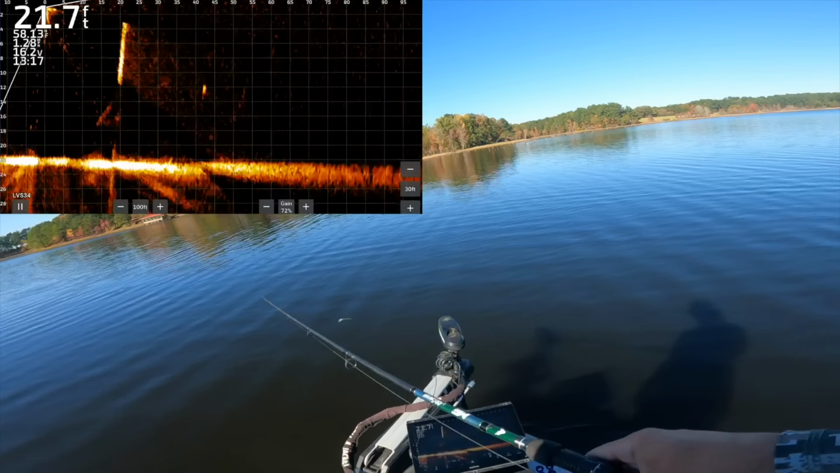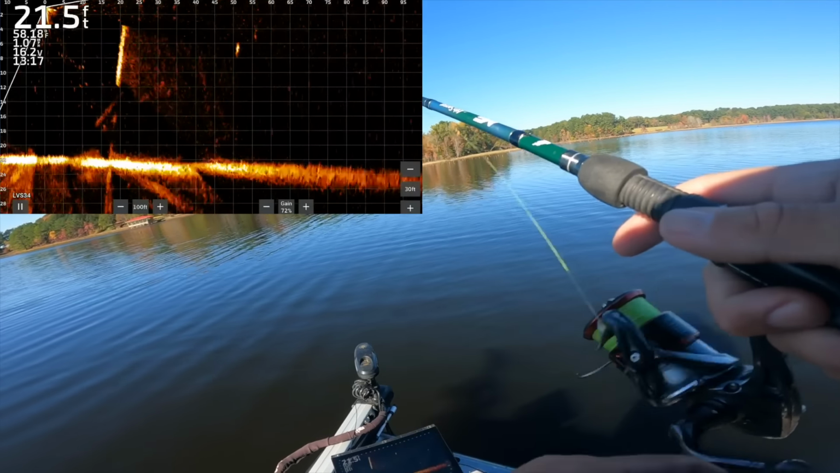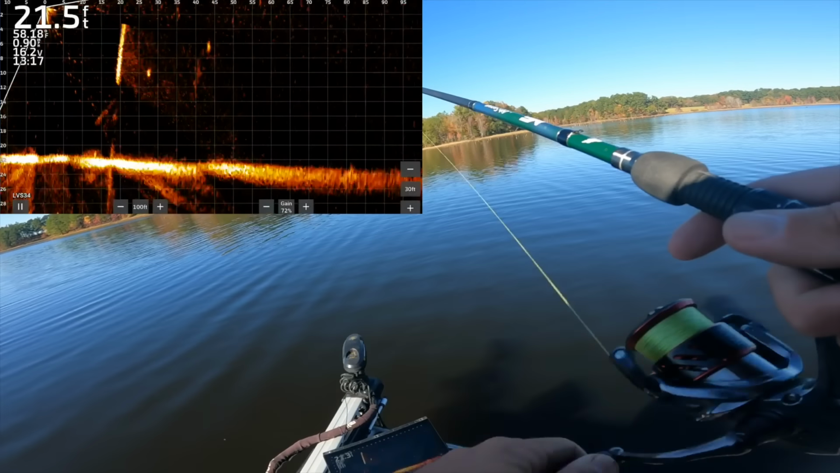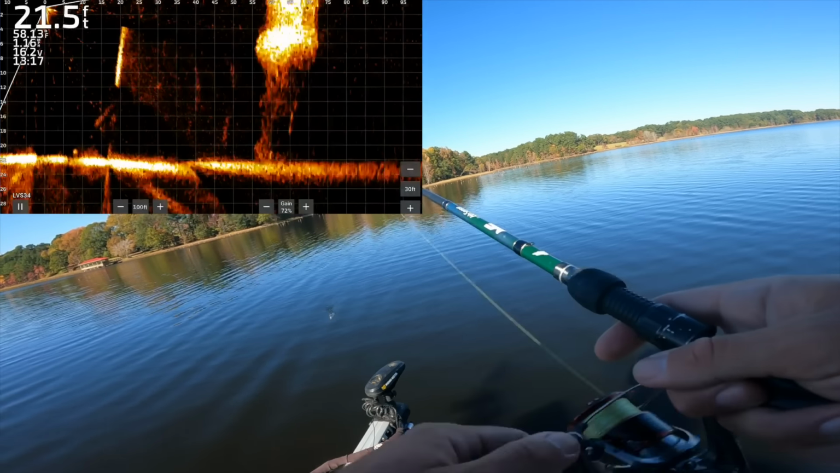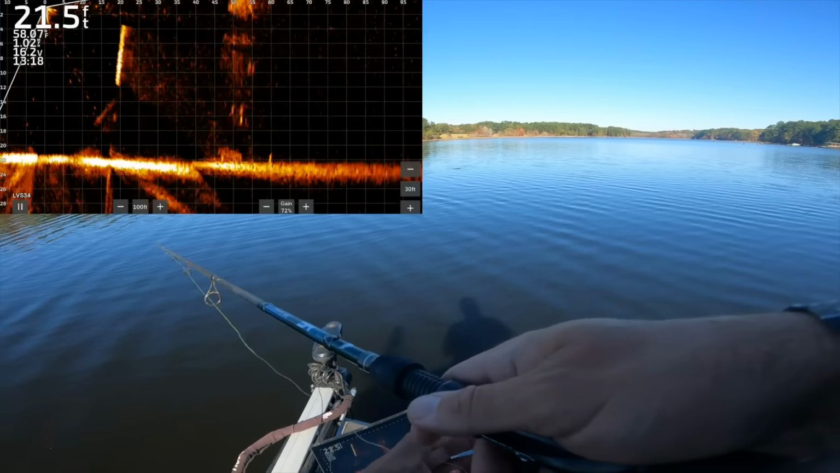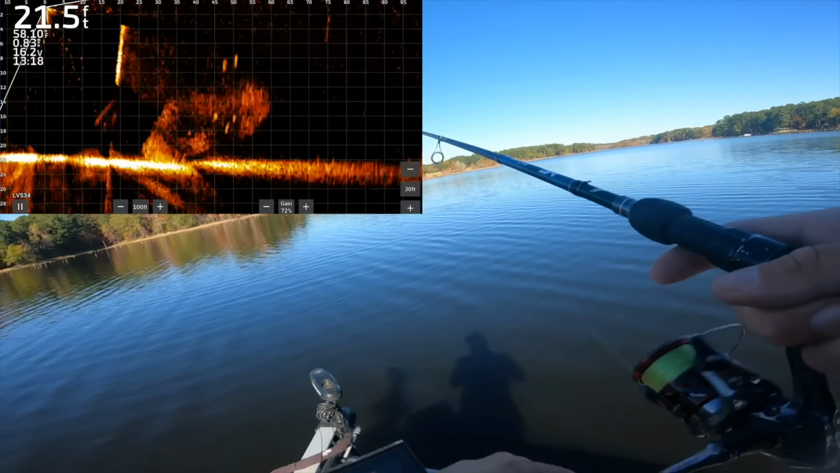Here's a couple guys by themselves. Let's cast to the further one. He looks a little bigger. Hey bud, you like hover jugs? No? Great. Look at all those guys going ham on that bait ball. Perfect situation to throw this hover jug. School of fish blasting out there. Yeah, see, they're already gone. They're moving those baitfish so fast. God dang, it's blasting across that screen.